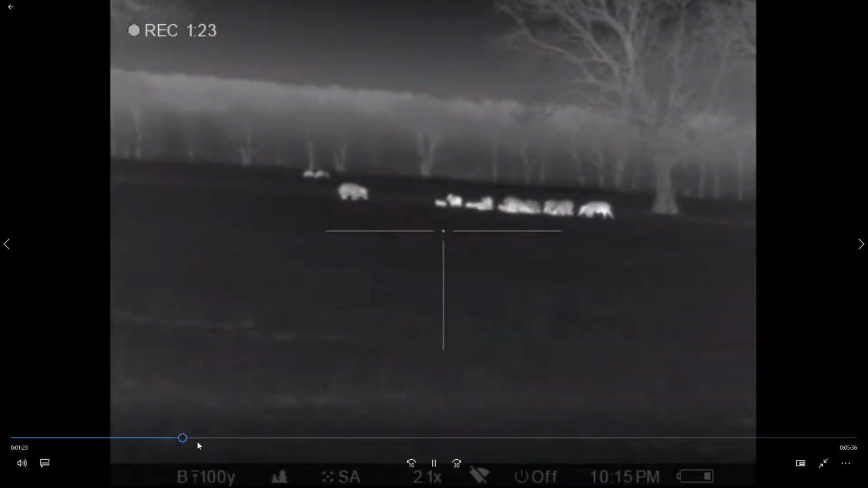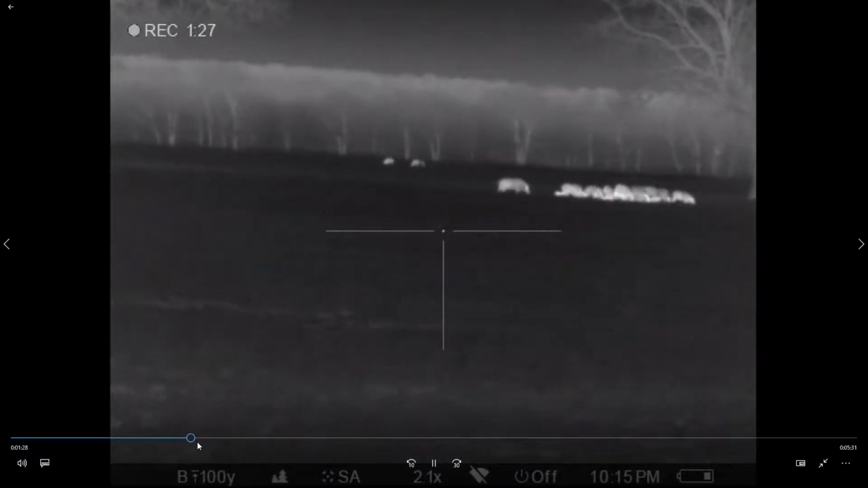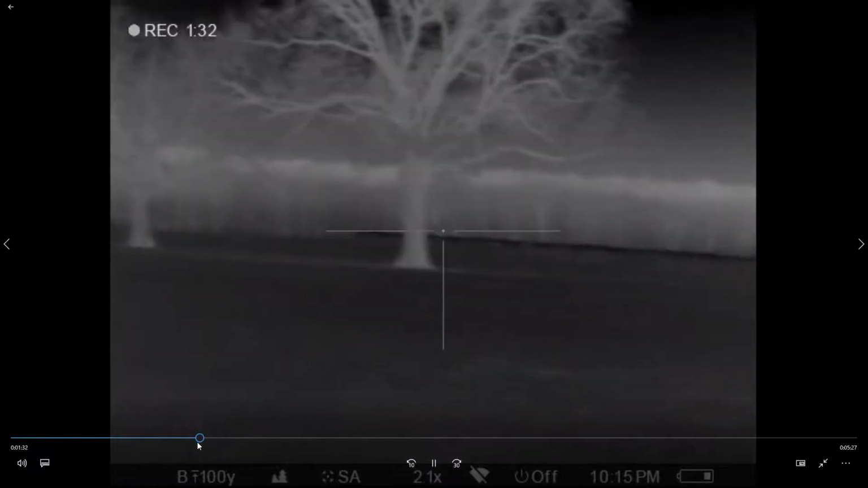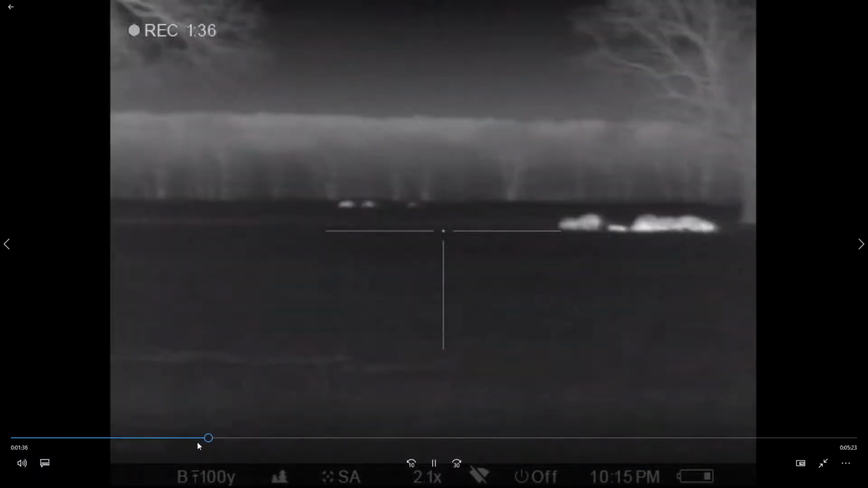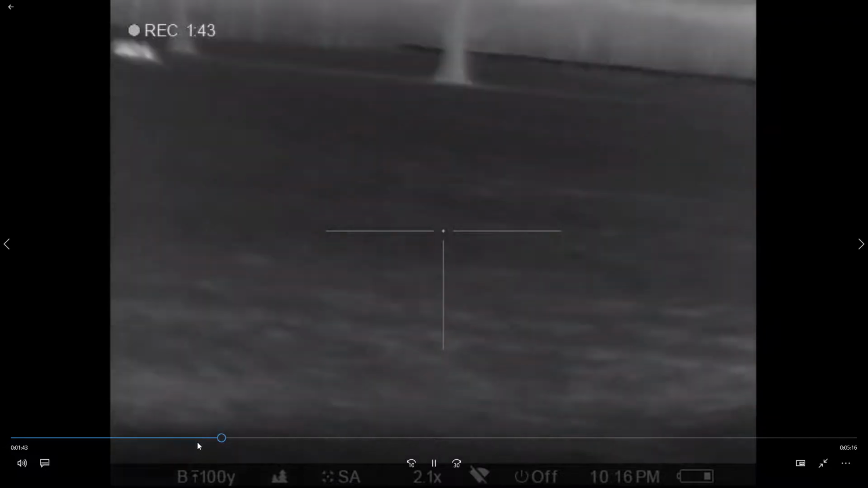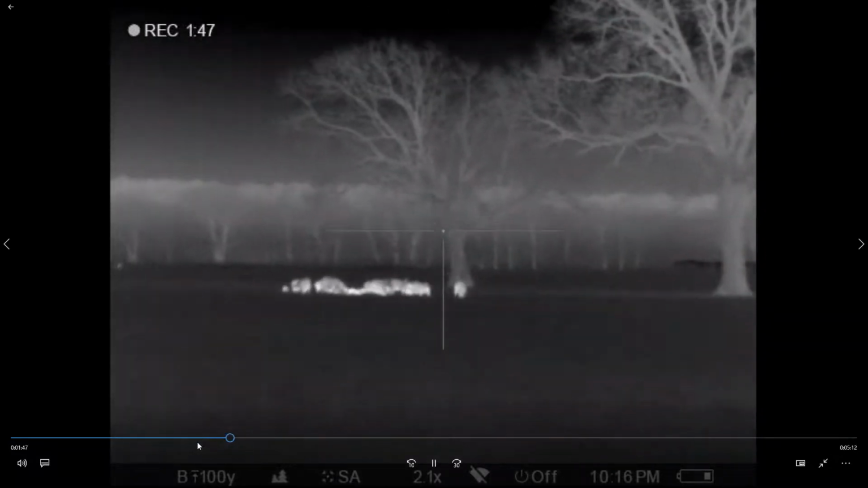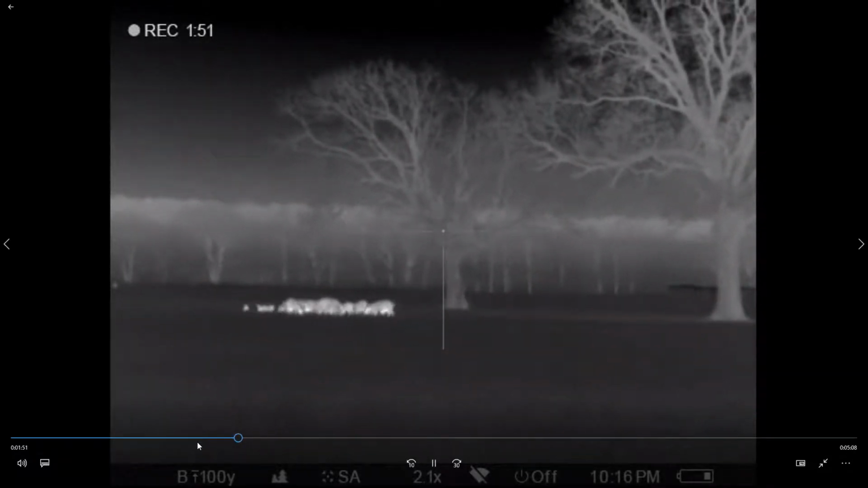But we're going to have a problem. Now you see these hogs out there? They're a pretty good way. You got one big one, but they'll do that right there. They'll all bunch up when they get spooked. We got cattle off there. There's some more hogs off in the background. But they all bunched up, and they'll do that a lot of time when they get spooked and they're trying to figure out what to do. All of a sudden, off they go.